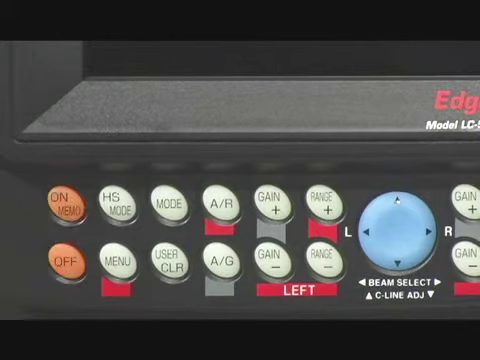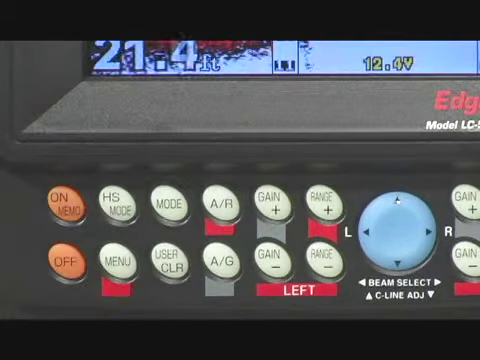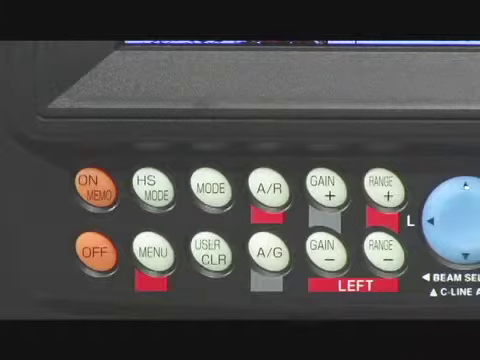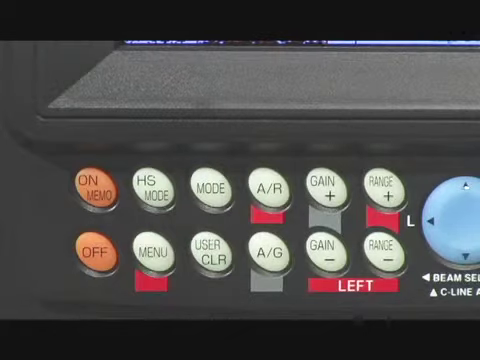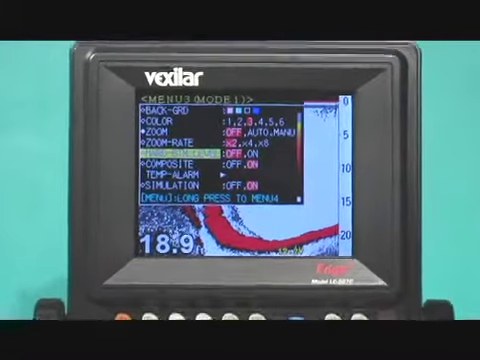Pressing the HS mode key instantly sets the Edge running as fast as it can. This is a great feature for when you're traveling across the water, giving you a much more accurate real-time reading of the bottom. The menu key allows you to cycle through each of the 4 feature menus. We'll go over these menus a little later.